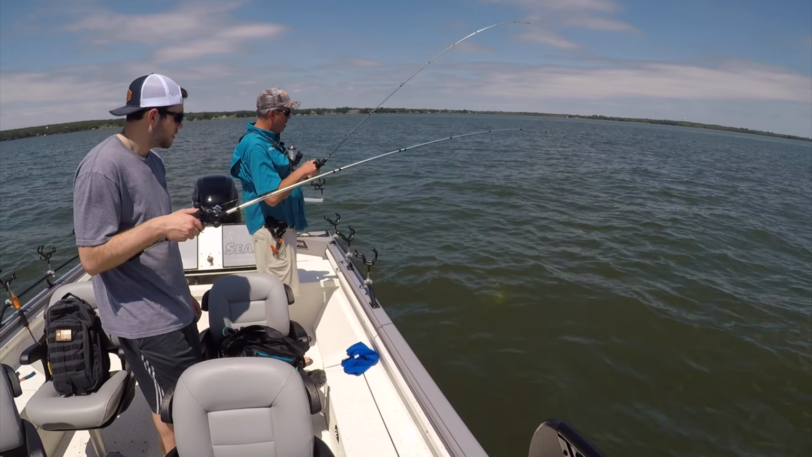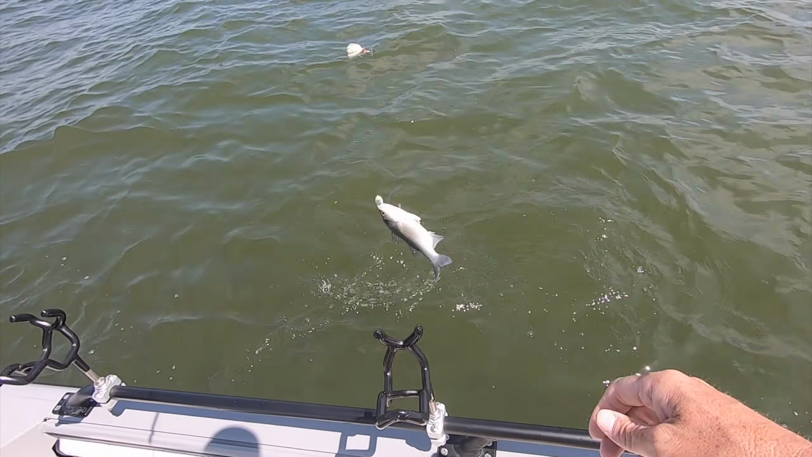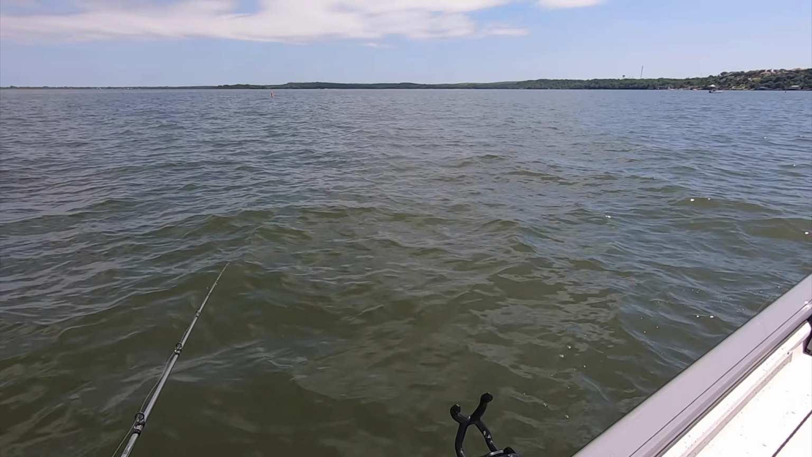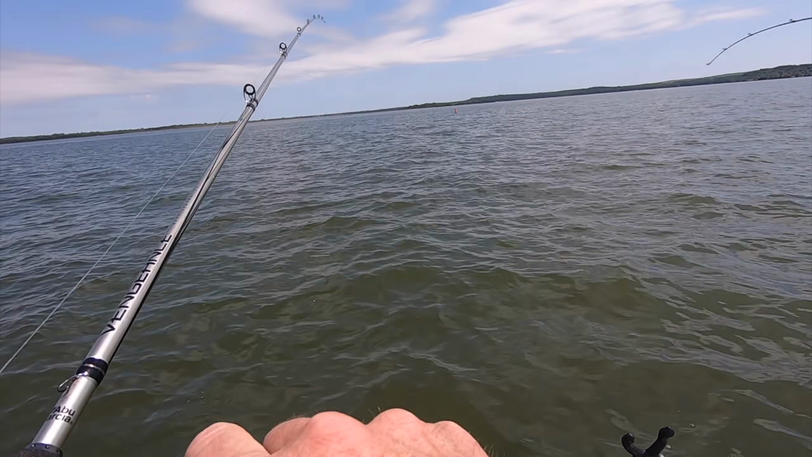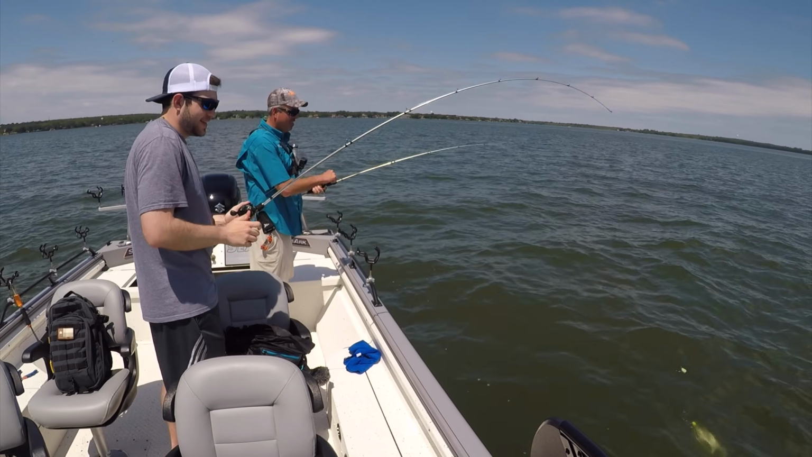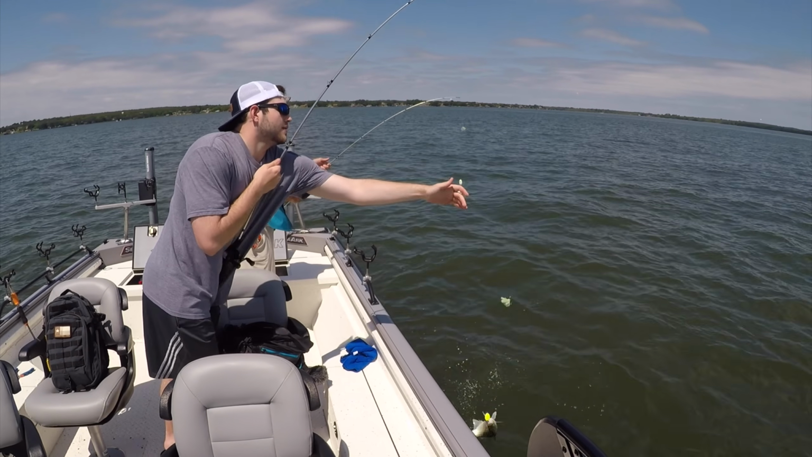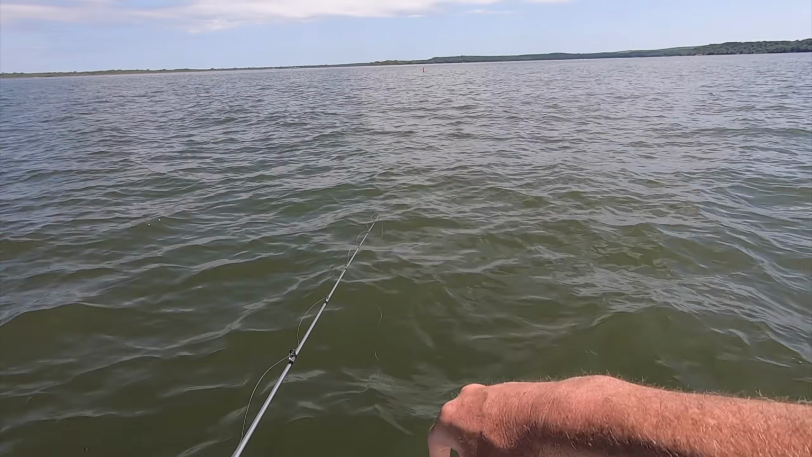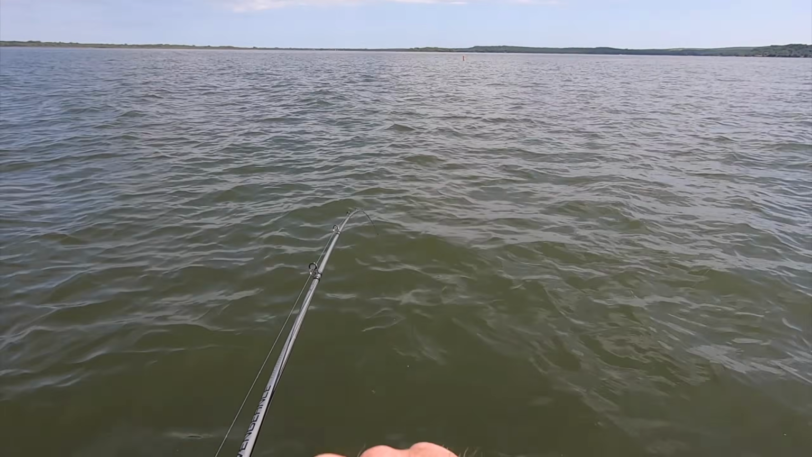Keep that line good and tight whenever you drop it. You don't want any slack in the line. You'll feel a whole lot more bites if you do that. Keep swimming up with it. And here come the yellow bass. See that line slack right there? I never even felt a bite.